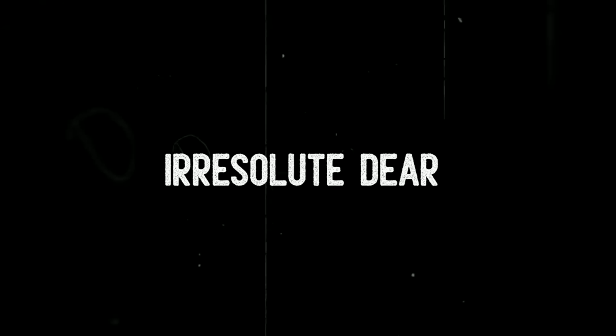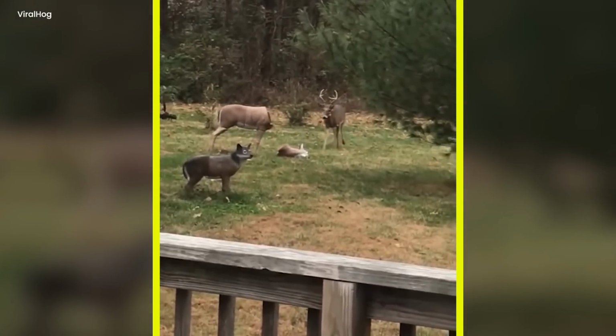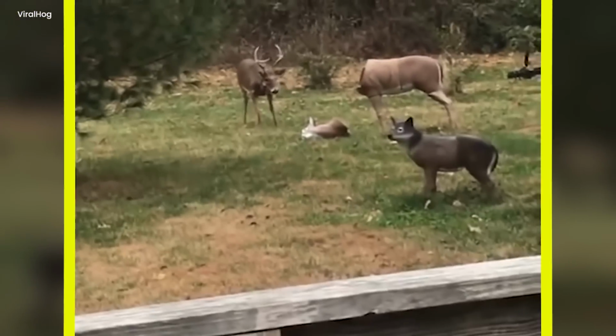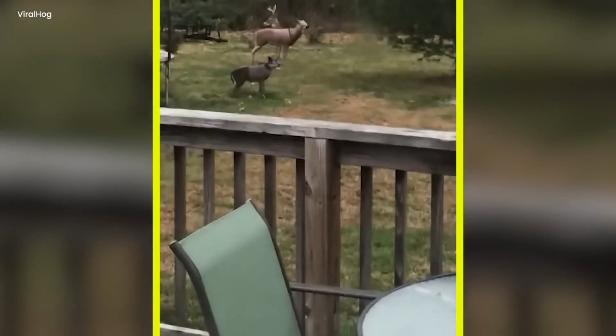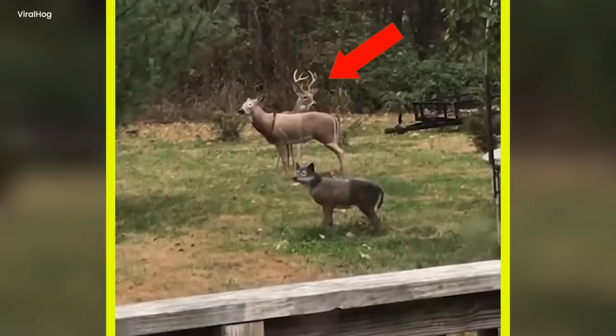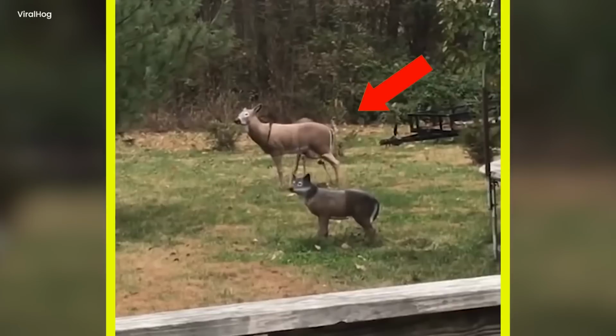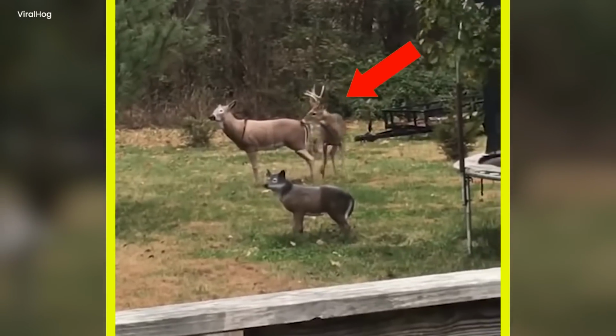Irresolute deer. The camera had recorded something very mysterious and cryptic. It was a very peculiar or strange scene. This scene was recorded in woods where two deer were statues. There was another, alive, real deer. It came near one of the statue deer. It judged that deer to be real, not a statue.